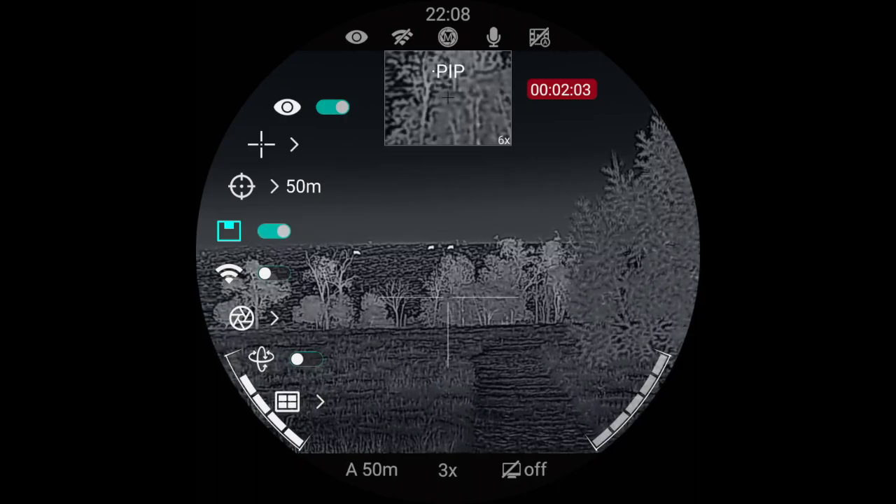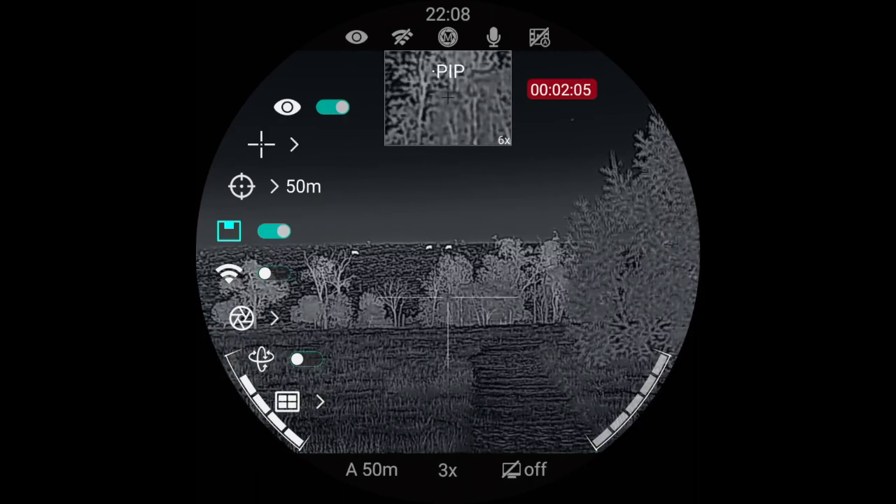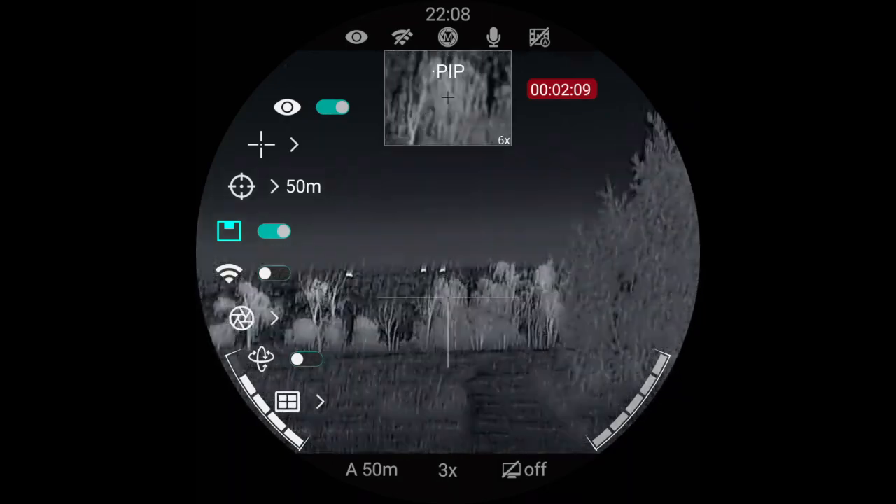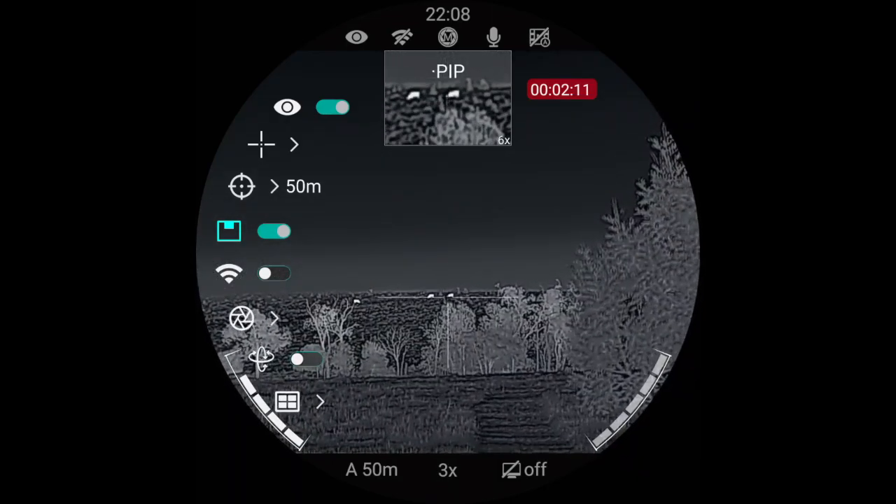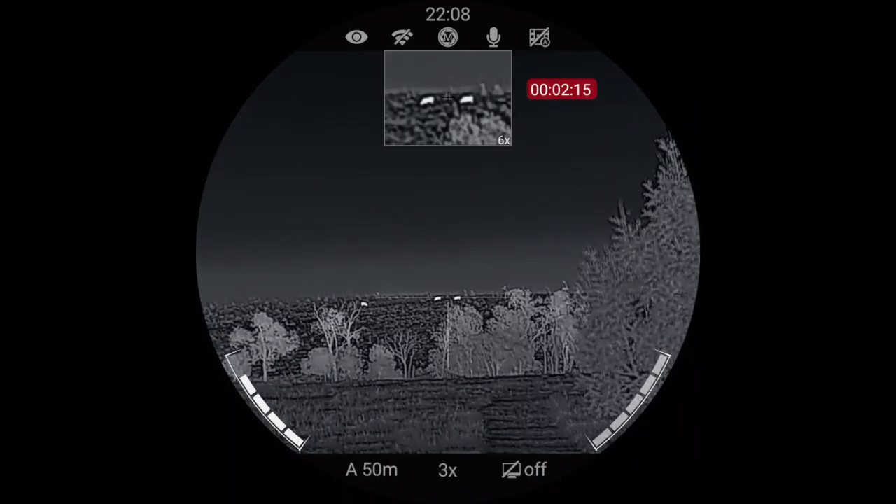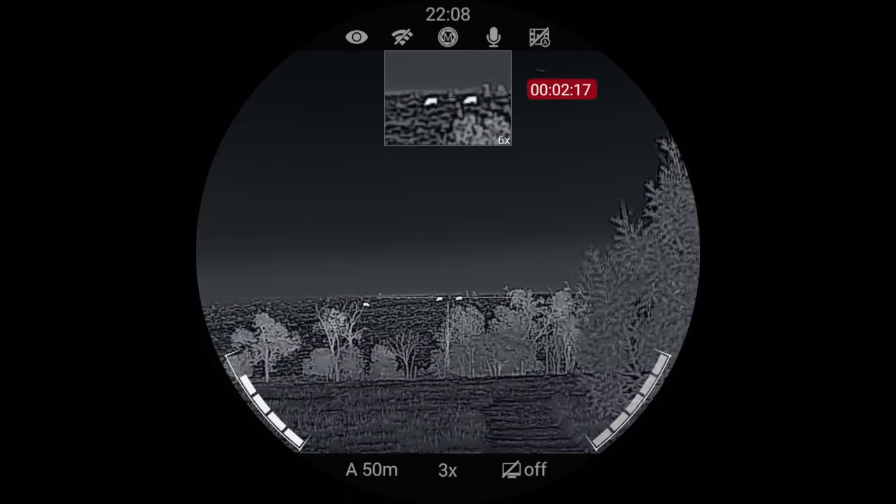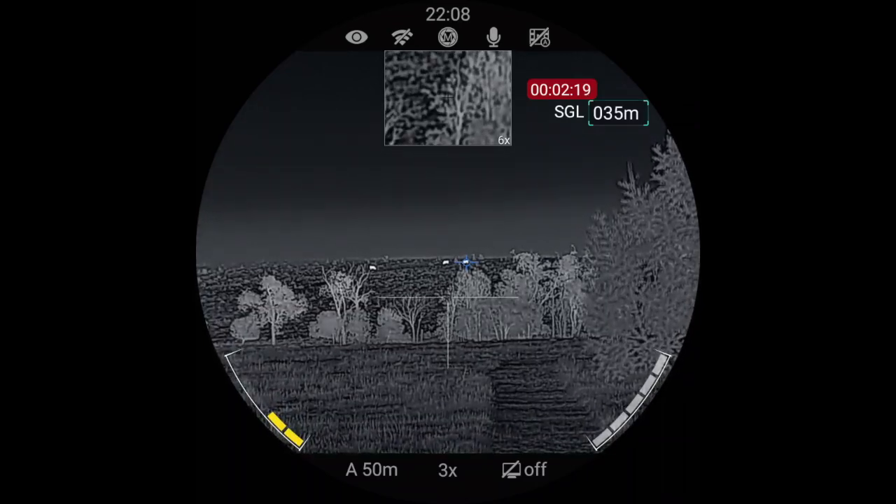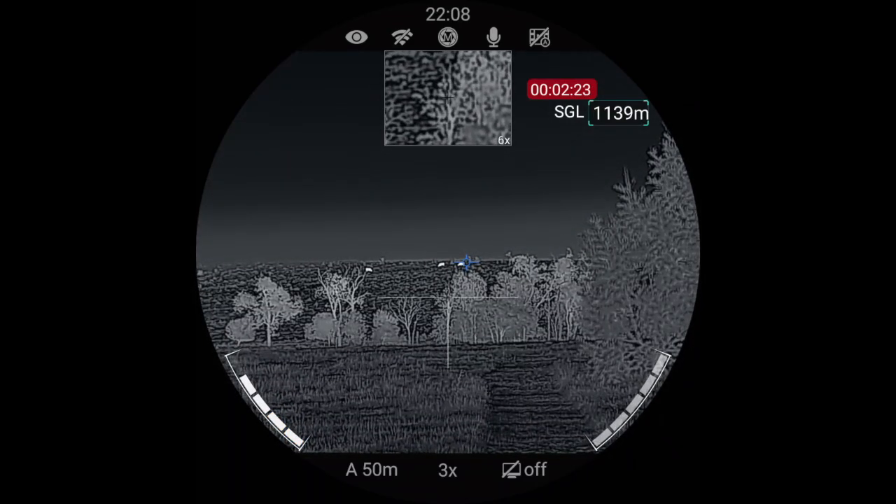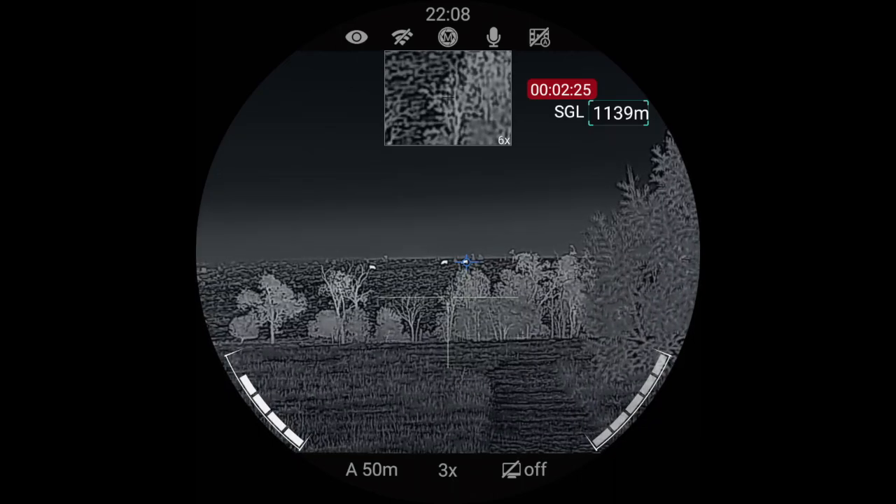Okay, so now this turns on the picture-in-picture function. So it gets you double the magnification. So there's some cattle up there on the hill. Might just range them and just see what distance they are. 1139 meters.